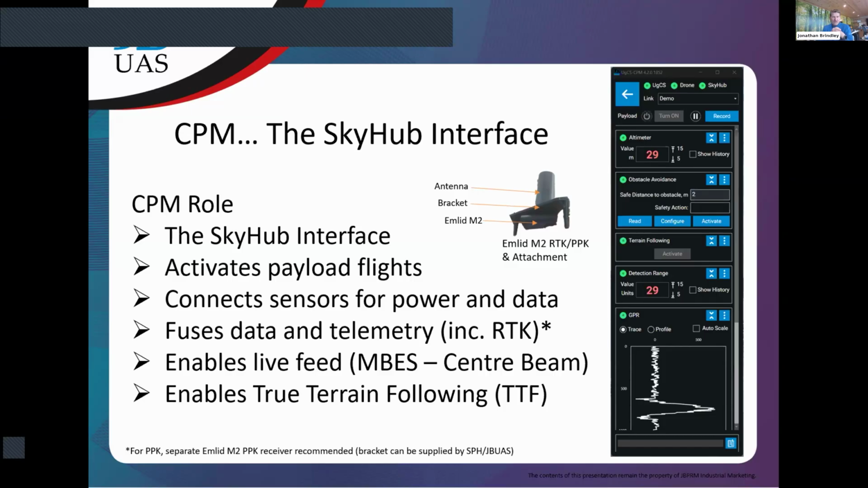This can be quite useful in certain light conditions, and that sits at the front of the drone. We've also got, in this particular case, a GPR, but for Echosounder, you could still also get that as well. So SkyHub is fusing the data and telemetry, including the RTK, and it's then allowing you to download that.